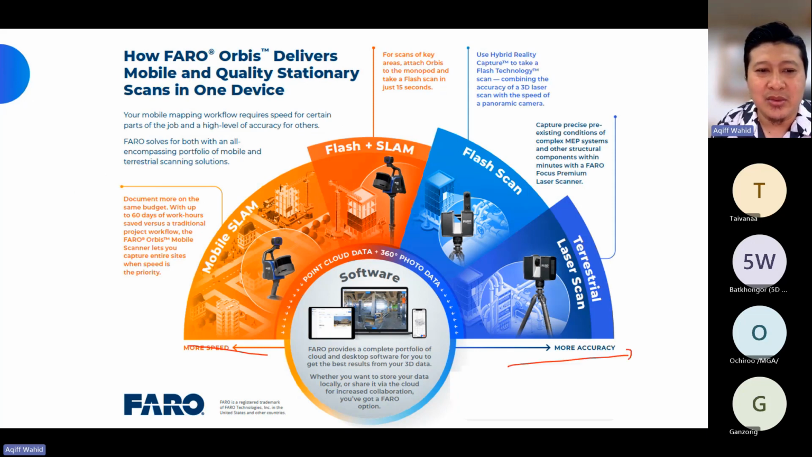Okay. So you have more speed on this side and you have more accuracy on this side. You can do work faster with mobile SLAM and Geoslam solution. You can do fast and accurate with a flash and SLAM data. And then you have more accuracy with a terrestrial scanner flash scan and also standard terrestrial scan. Okay. In the end, all of these hardware tools, you can use the same software to post-process. Yeah, so in the end, it doesn't matter. You can use the same software. It's called Faro Connect and also Faro Scene to process all of the data from all of these machines.